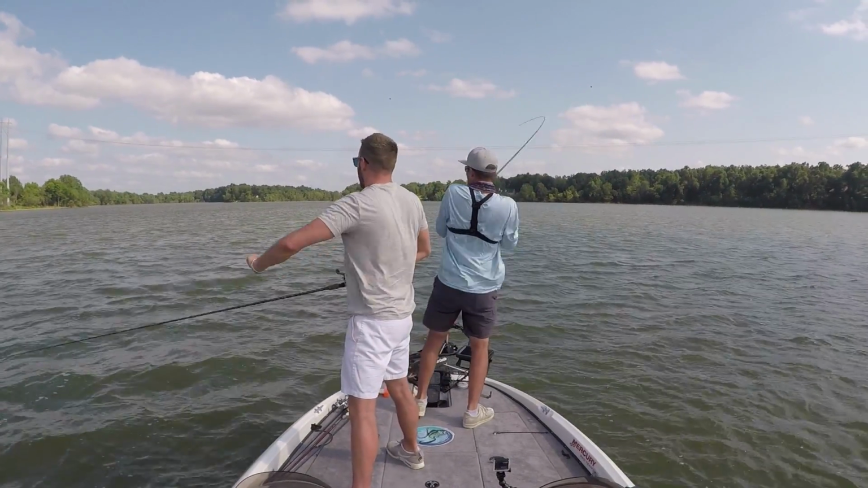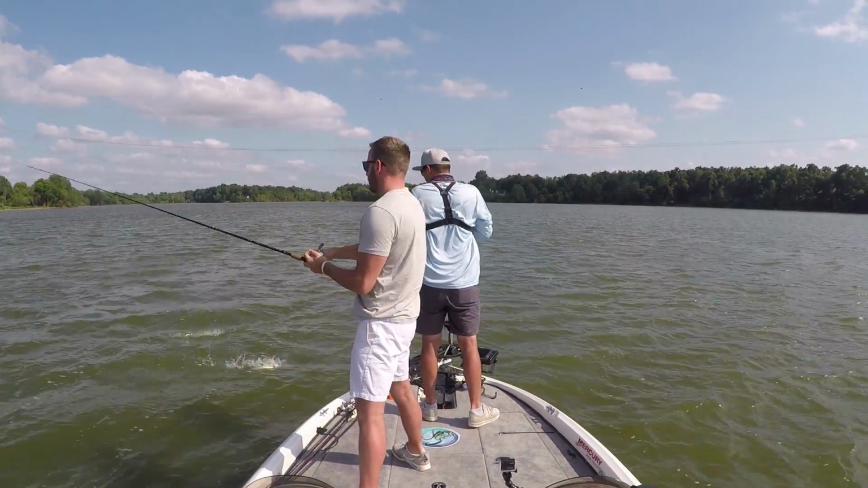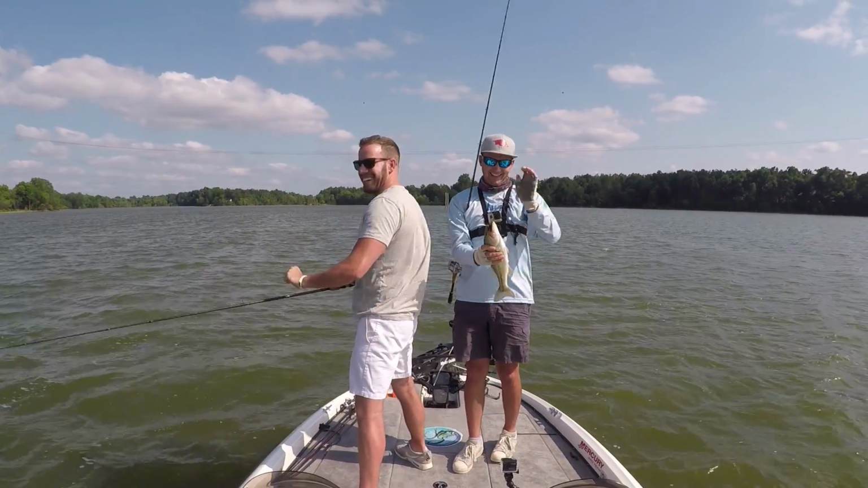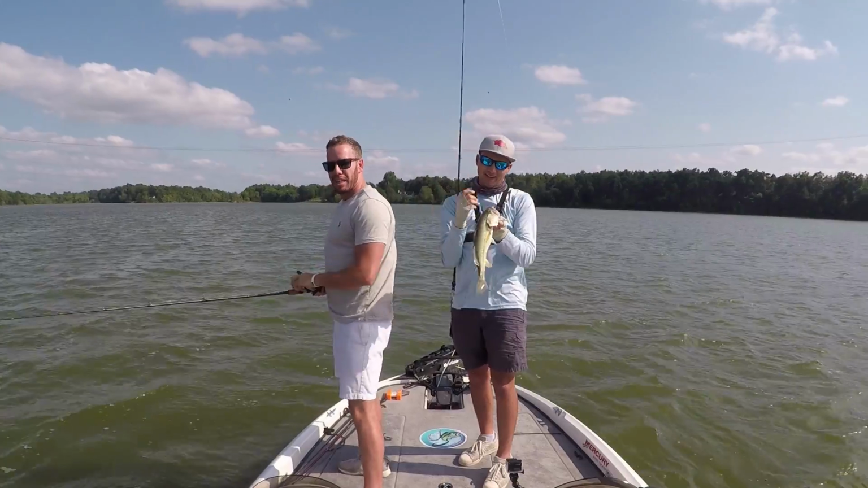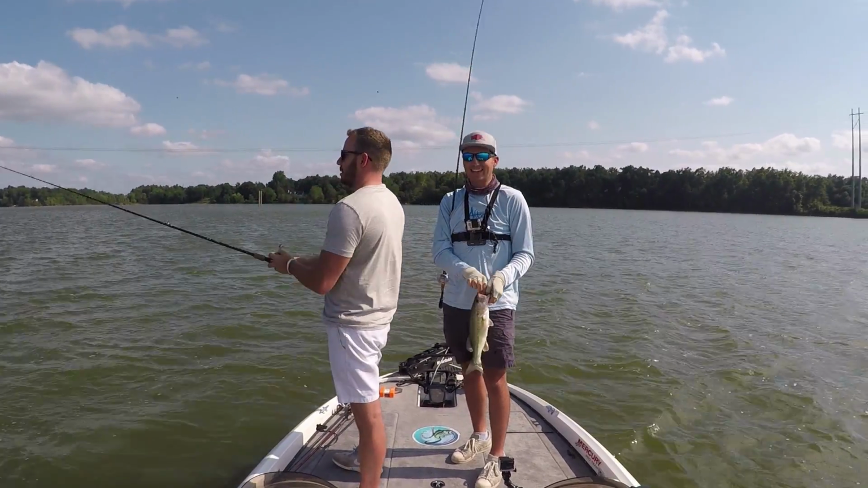Got him. I don't think it's a very big one, but just a nice one. What's up, guys? Back out here on that little lake I was fishing the other day, throwing a football jig on this road bed, and just caught a nice first little bass. Just missed one on my first cast, actually.